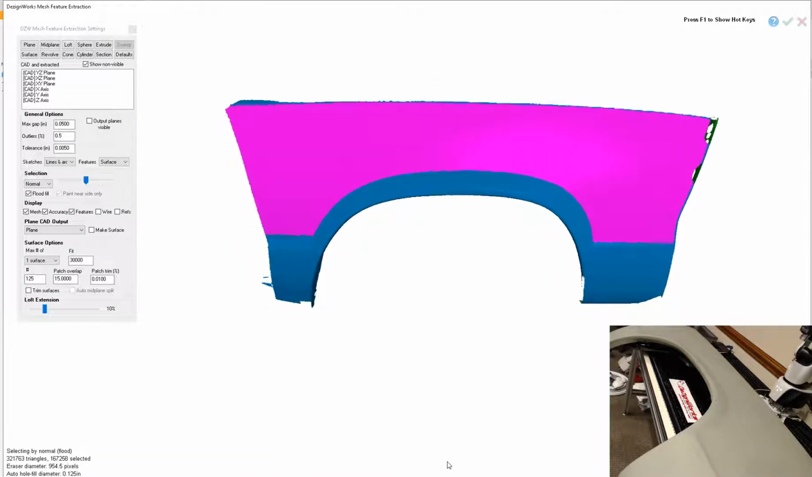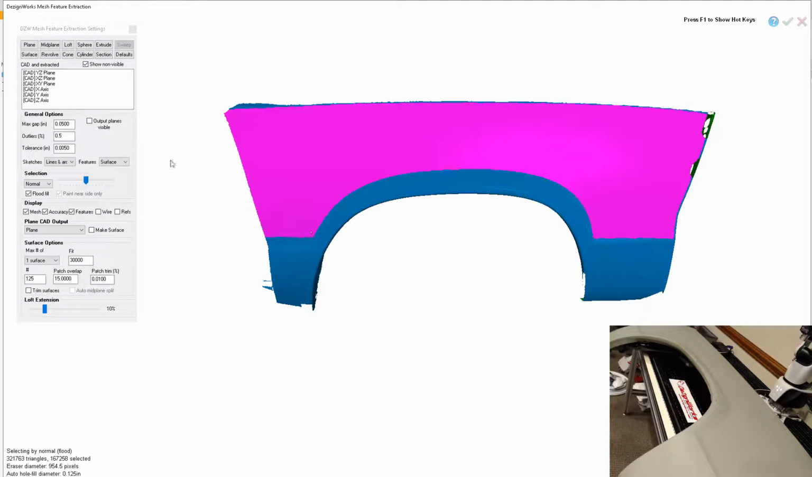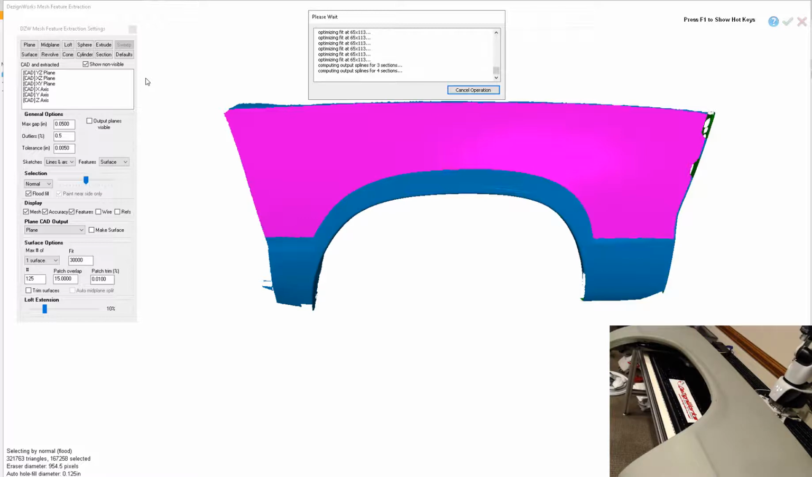So there's the area I want to work on. I'm simply going to say loft. The mathematics is very intelligent. It knows to look at the data and fit how many cross sections best fit. You could also specify a guide plane if you wanted to. In this case, I didn't need one because the software is so intelligent. We utilize the GPU, so that's where all this speed's coming from. So we scanned a complete car fender, and that's that short time.